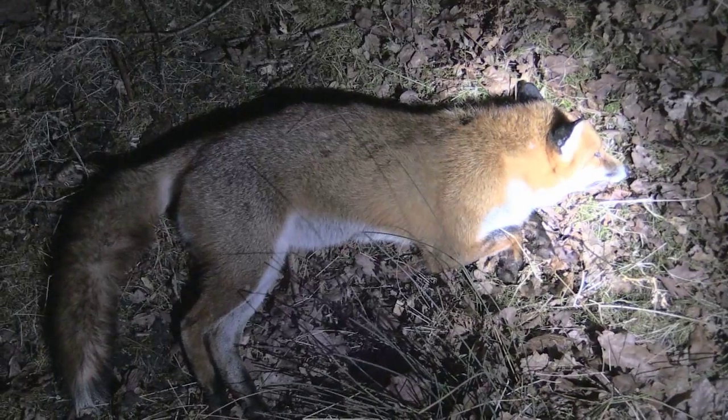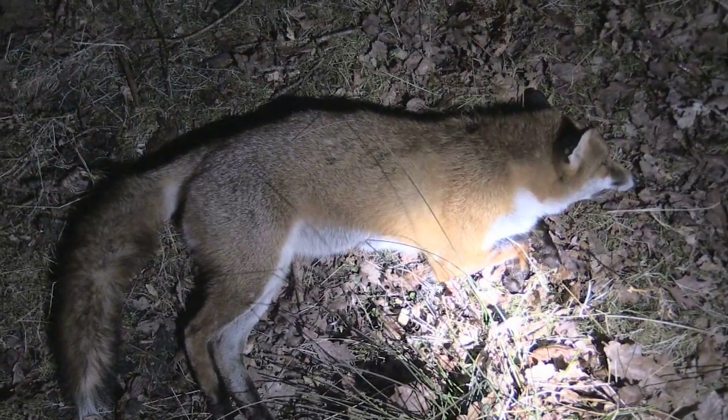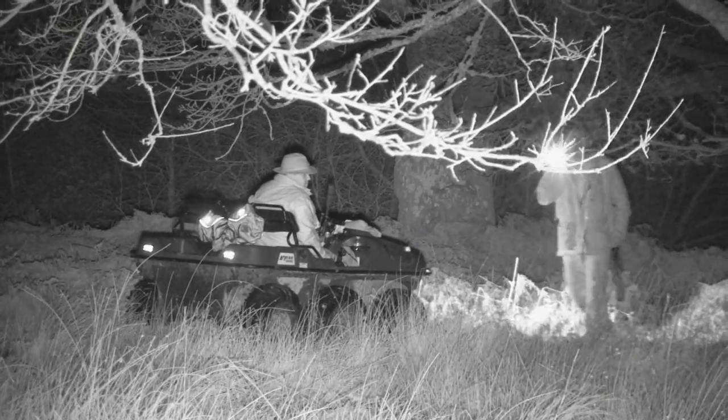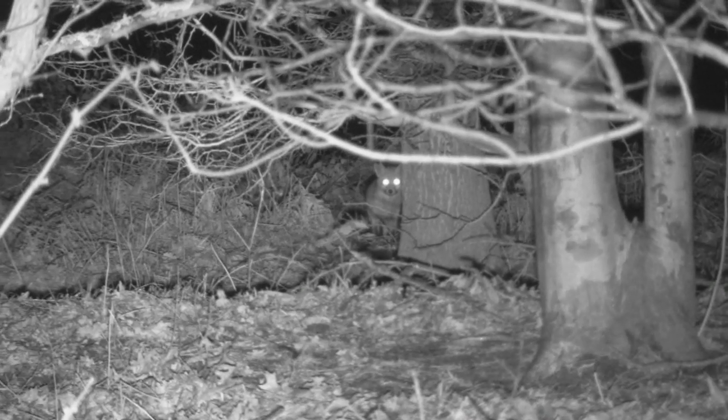We really are racking up the numbers. It's just very strange at the moment that everything that we're getting is coming in pairs. So they've obviously been hard at it still, but they're still very keen, so it's all working out at the moment. The last field gives us a nice round number, fox number 8. We were all concentrating on what was in front, but David, spinning around with the NV camera, spots this one behind us.